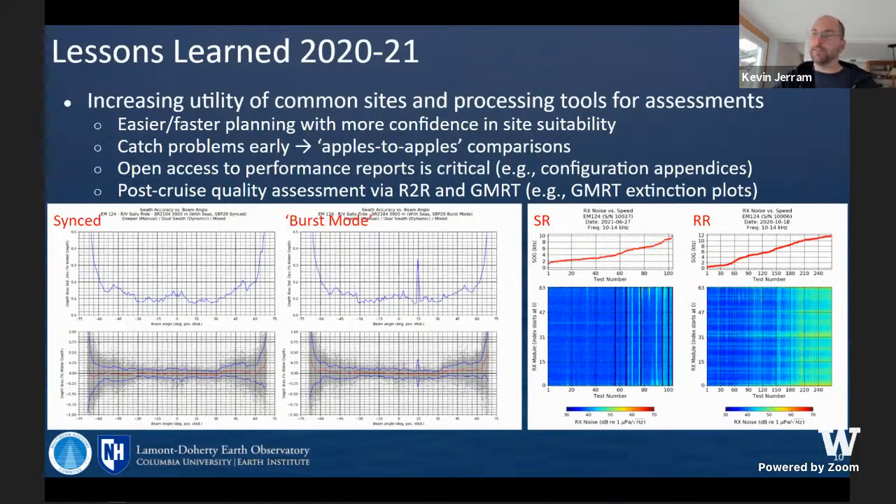aside from the proven sites and the common assessment tools, we're seeing a lot of value in the transit data. So this is on a big picture. This goes into the global grids, and this is important for global mapping efforts. On a ship level, it can help you catch problems early. The places where you can send the data, R2R, GMRT, they provide other assessment options that will help you see how well your system's doing and look at achieved coverage and some other tools like that.